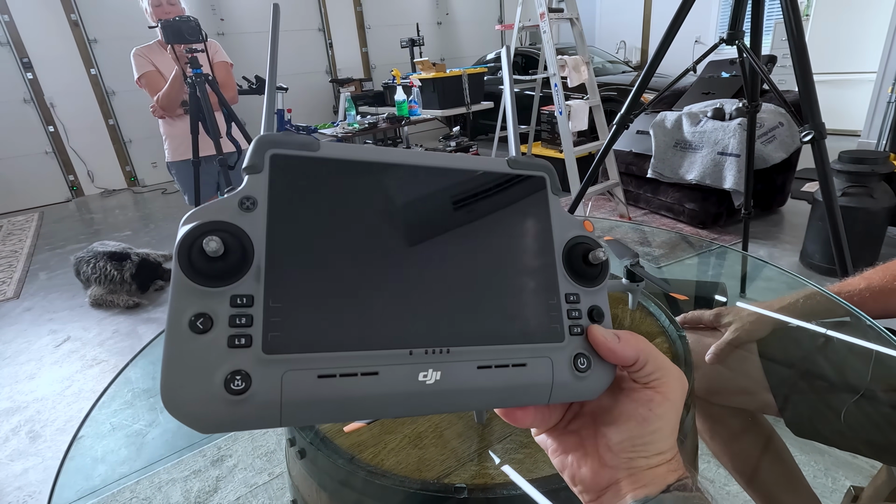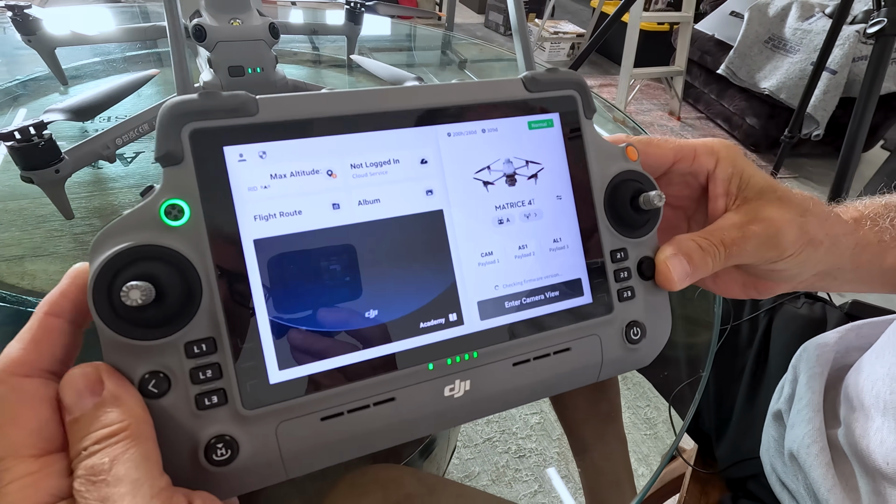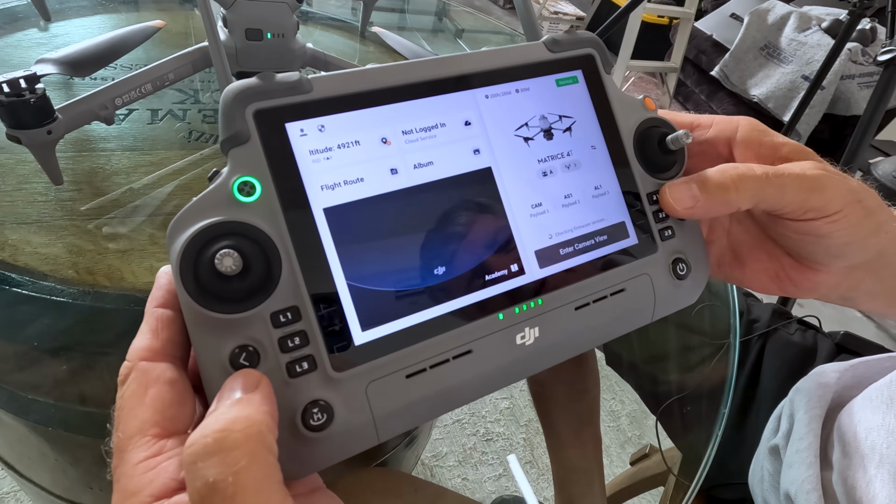Holy hell, that's a controller right there. Ain't it nice? Look at the size of this. Look at all the optional buttons here. Left 1, 2, 3, right 1, 2, 3.